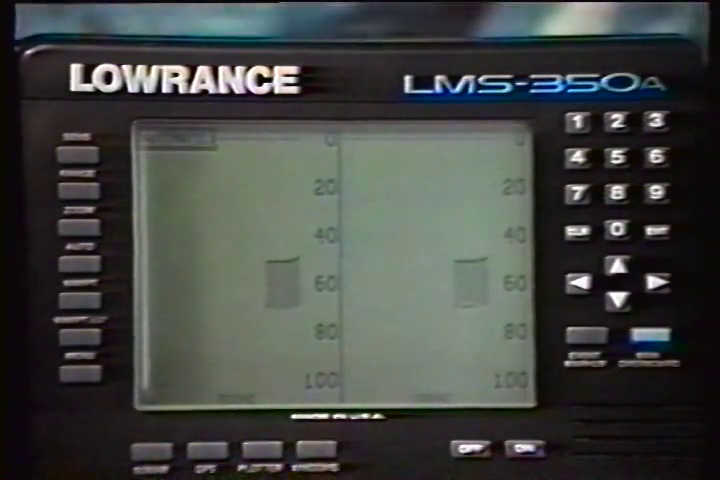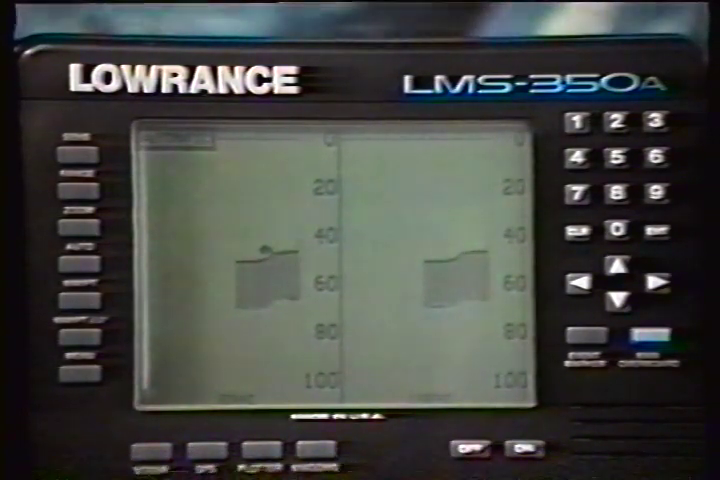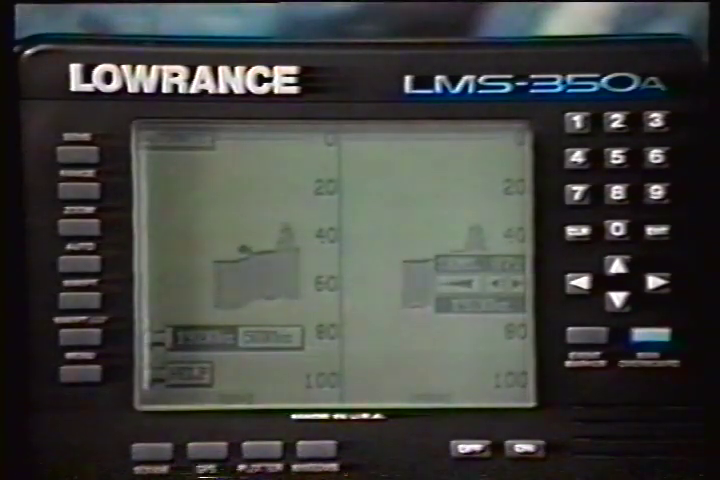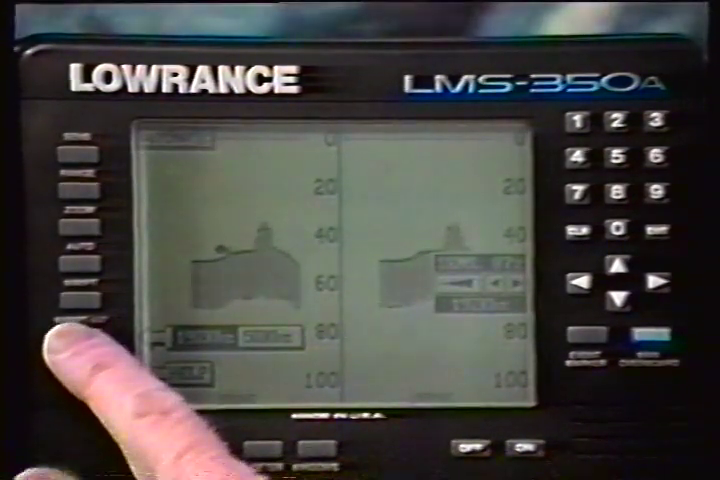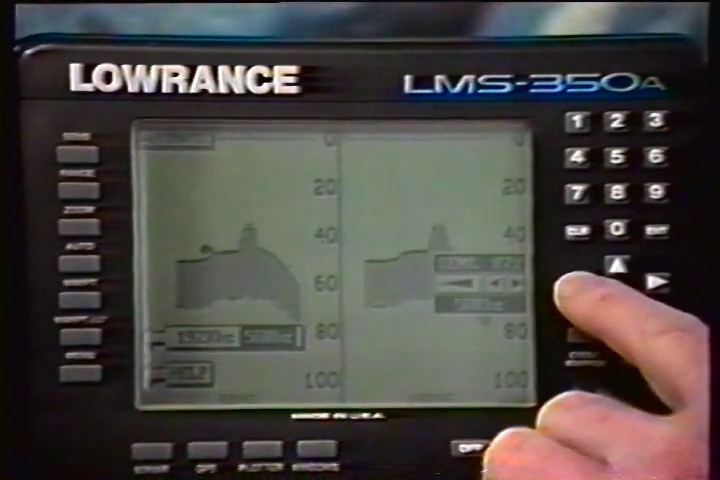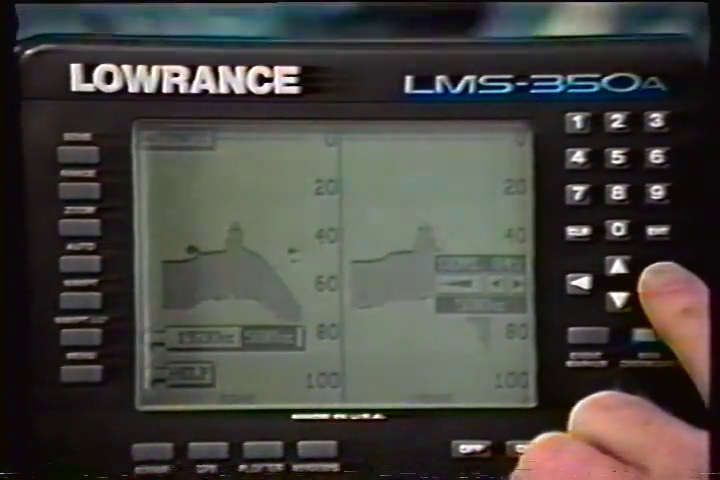Sensitivity and gray line adjust differently when the dual frequency feature is enabled. The LMS 350A lets you make changes to the sensitivity and gray line on one side of the screen without affecting the other. To adjust the sensitivity, for example, first press the Sens key. To adjust the sensitivity for the left or 50 kilohertz side of the screen, press the key adjacent to the 192 kilohertz, 50 kilohertz label. Now press the left arrow key to decrease the sensitivity, or the right arrow to increase it. When you're finished, press the clear key to erase the menus.